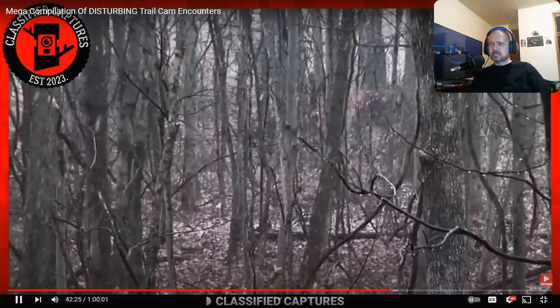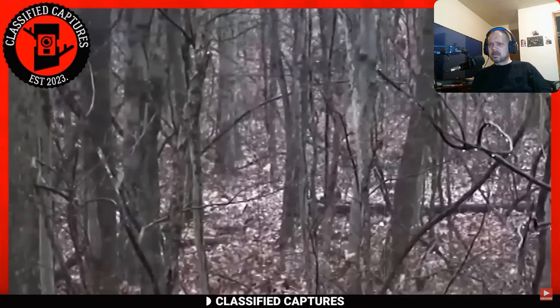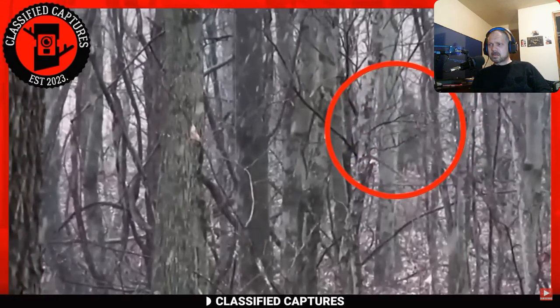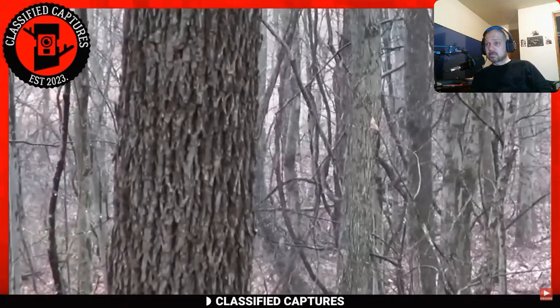For our next trail cam capture, we visit the woods on a rainy day. Imagine you're out in the woods exploring while it's raining, only to be stopped dead in your tracks by something that looks like a middle-aged man. You take a closer look and realize it's no man at all.